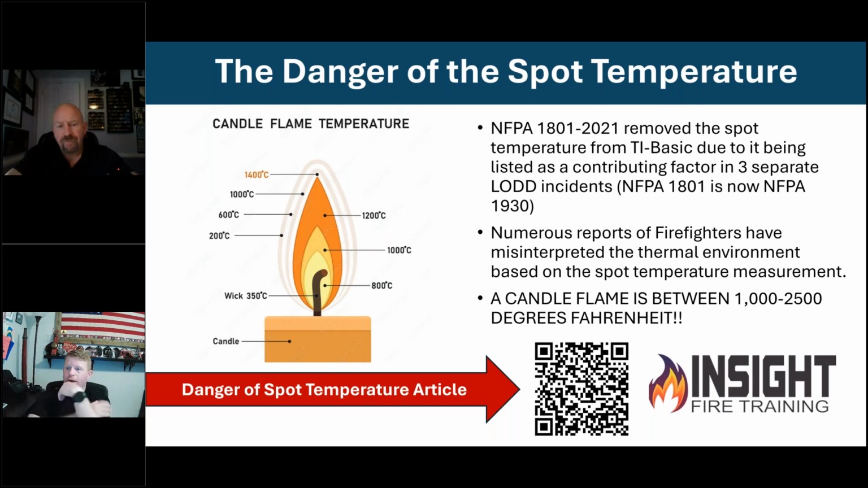The exothermic reaction is instantaneous for the materials inside of these batteries, and all you need to do is damage the separator, expose it to air and a little bit of moisture, and you're off to the races. I'd read somewhere that once that tab pops, it went from 0 to 1,000 degrees in approximately 1 second. Based on what I've seen you do, it seemed faster. Yes, sir. Sometimes they can be.